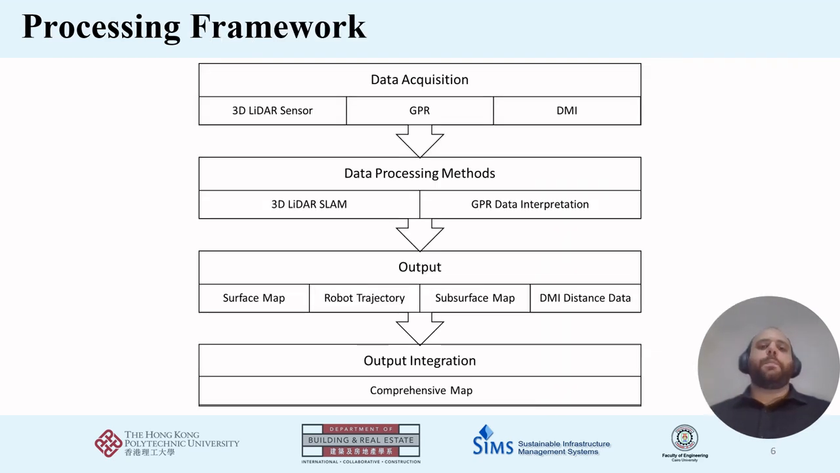The proposed processing diagram illustrates the steps involved in mapping the surface and subsurface of an environment. The robot is equipped with a 3D LiDAR sensor, a ground-penetrating radar antenna, and also a distance measurement indicator, which is the DMI. The first step is data acquisition, where the robot collects 3D LiDAR and GPR data along with the DMI data that indicates the distance traveled by the robot.